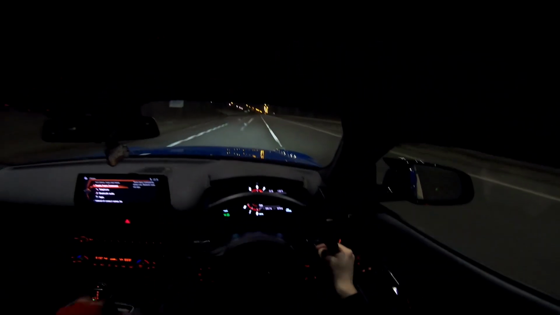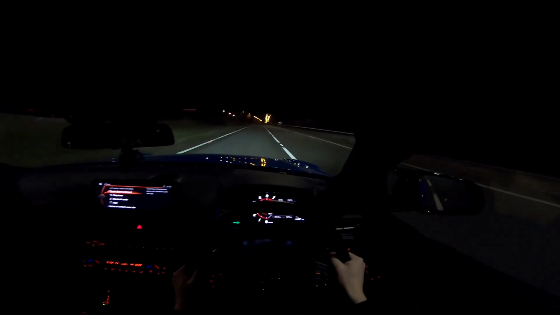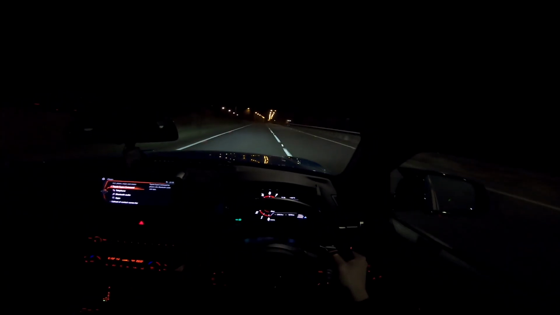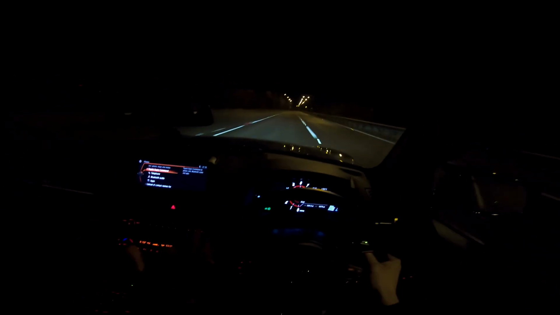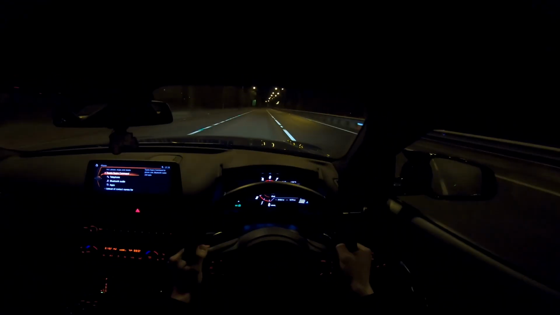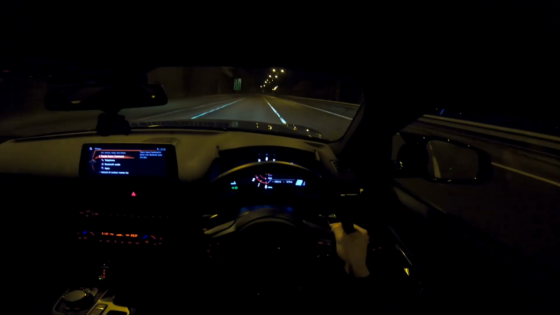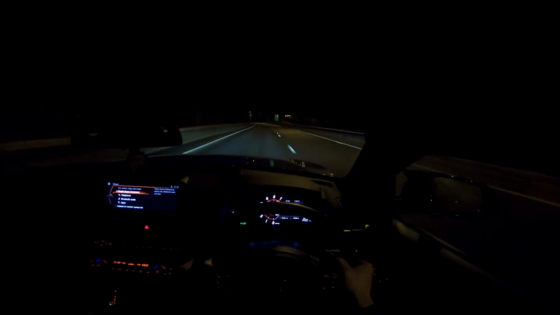So if you make sure it's in sports mode, this has got sports plus on it, but if you put normal sports mode on, I found that you get better pops and bangs. So if I give this a little rev up to 5k, you can hear all the burbles, which normally when you're driving the stock car you can't hear at all. Yeah, so you get some nice burbles from the exhaust. Sounds so much better than the stock one.